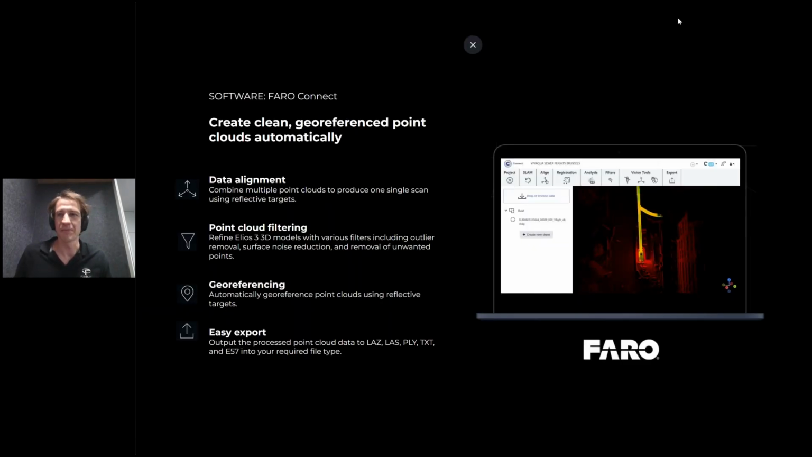A bit more about the Faro software. It's not only about reaching a high accuracy through the Faro SLAM algorithm, but there are other tools that are important whenever you want to bring your 3D point clouds further.